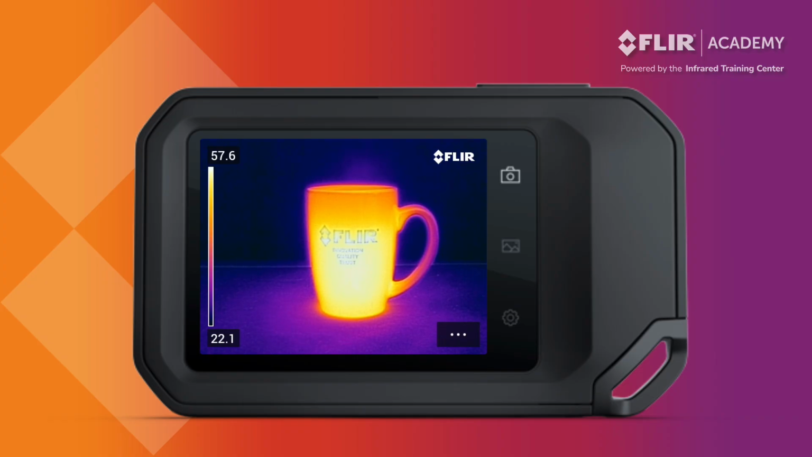To the right of the display are 3 buttons for Live View, Gallery, and Settings. The Live View button brings you to a live thermal image, such as the one seen here. The Gallery button is where you go to view saved data. And Settings opens the device settings menu, where operators can set the date and time, connect to Wi-Fi, change temperature ranges, and much more. We'll discuss these settings here in a moment.